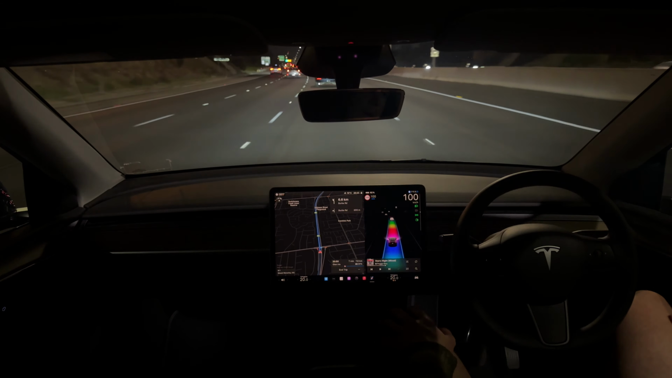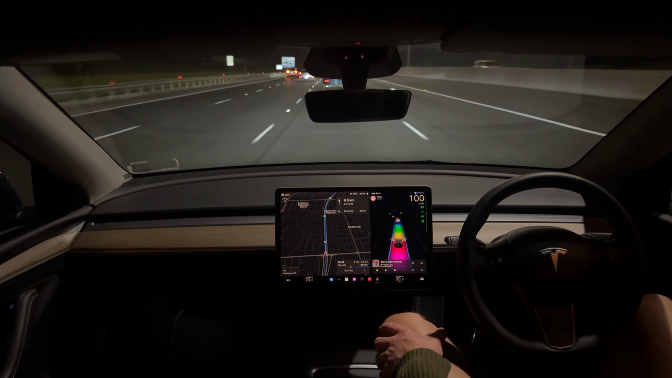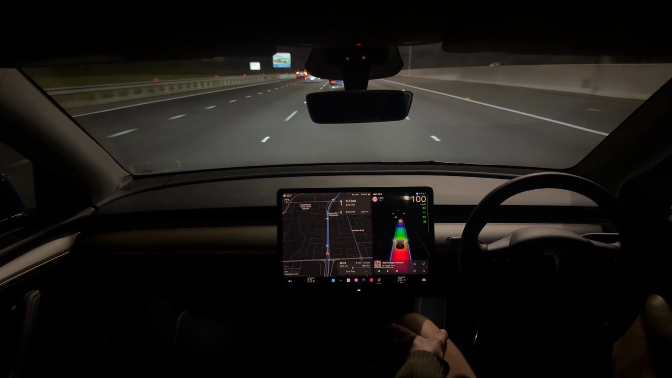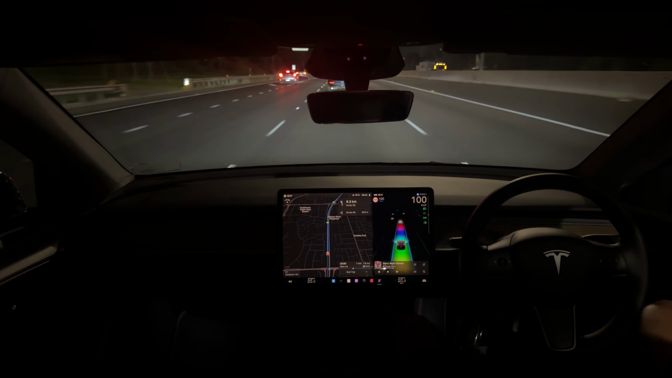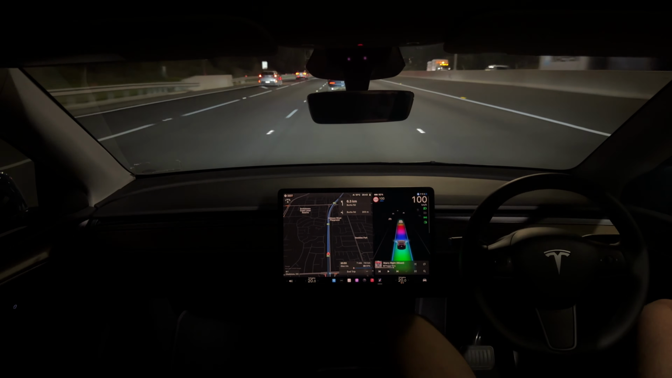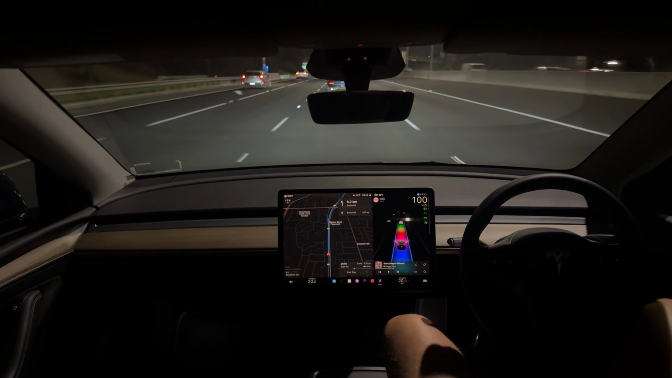The smoothness is a lot better. I don't know if they're using that old legacy system where it was sort of rules based, but it definitely does feel like they've done a lot of work. And from what I've seen with my personal car, I can go into my Eero Wi-Fi router at home and have a look at what the car's been doing.